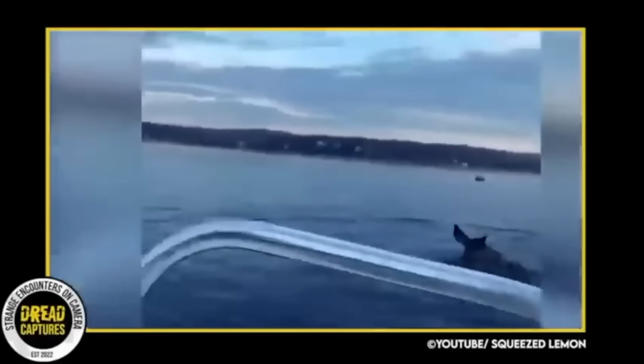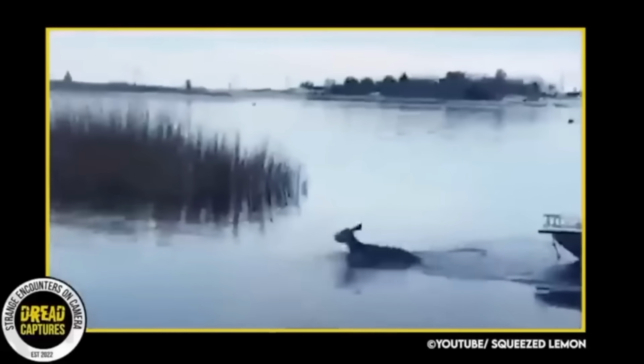However, the deer was still confused and continued to circle in the water. So the rescuer took a brave step and grabbed her tightly, got her back towards the shoreline, where she eventually ran out of the water.